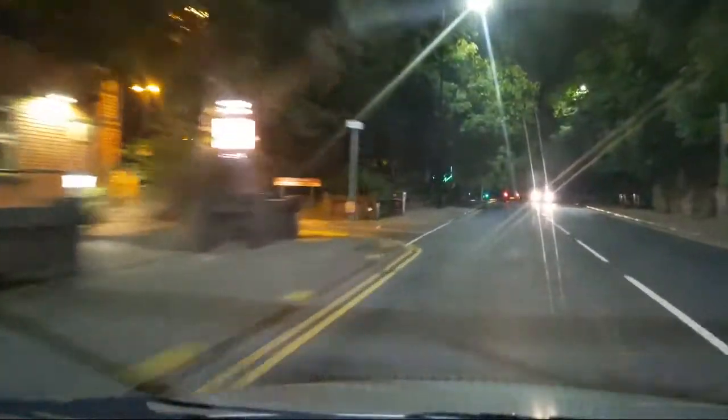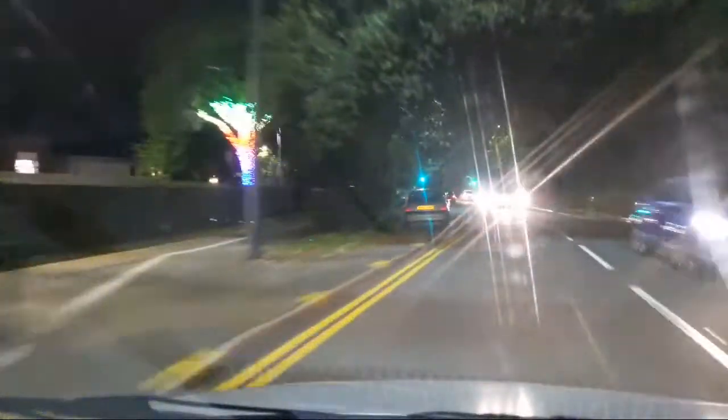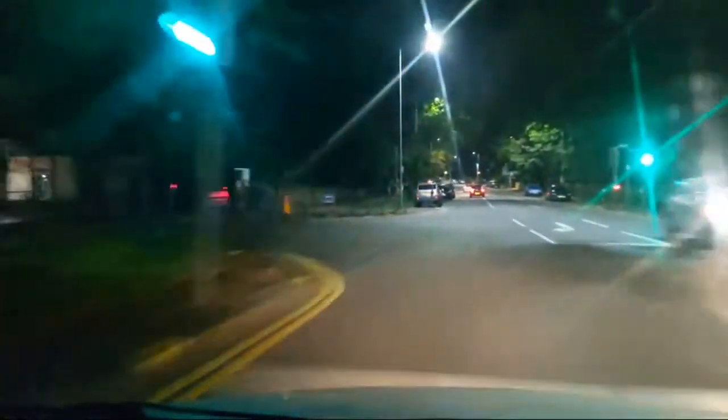Well, there's the Aussie. Oh, we've got the tree glowing different colours. Very pretty. Now heading towards Beach Hill, although we've got to get to the cherry tree gardens first.